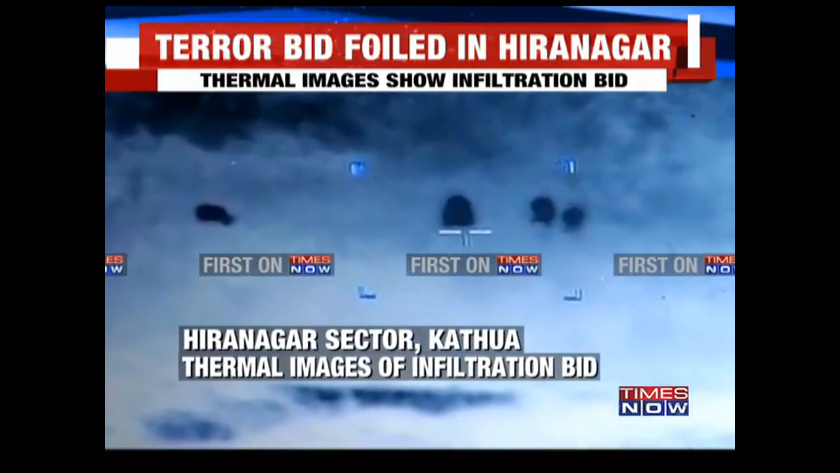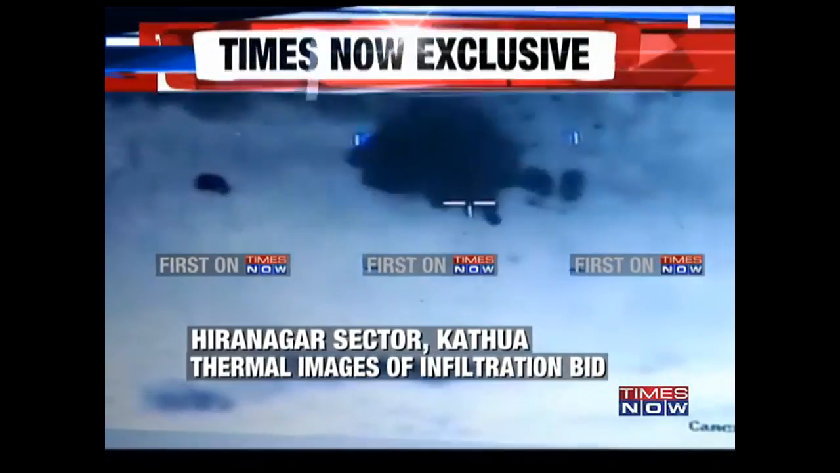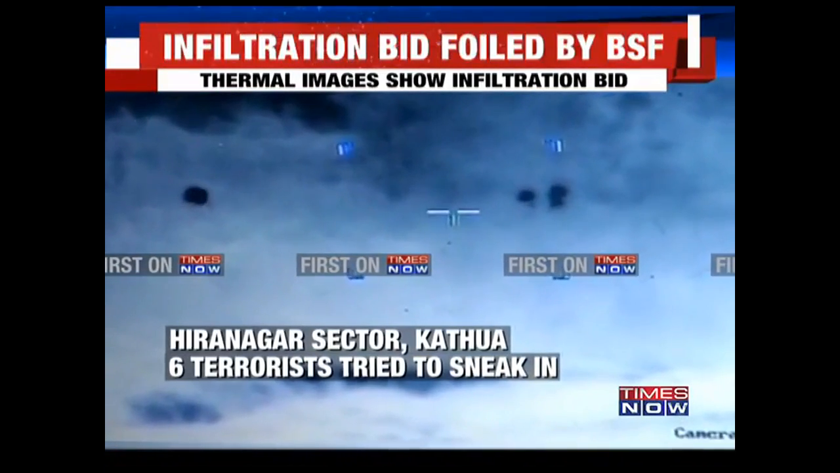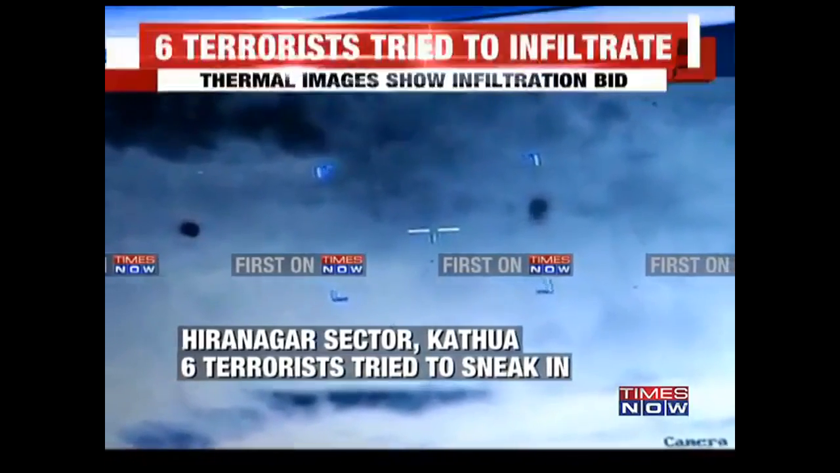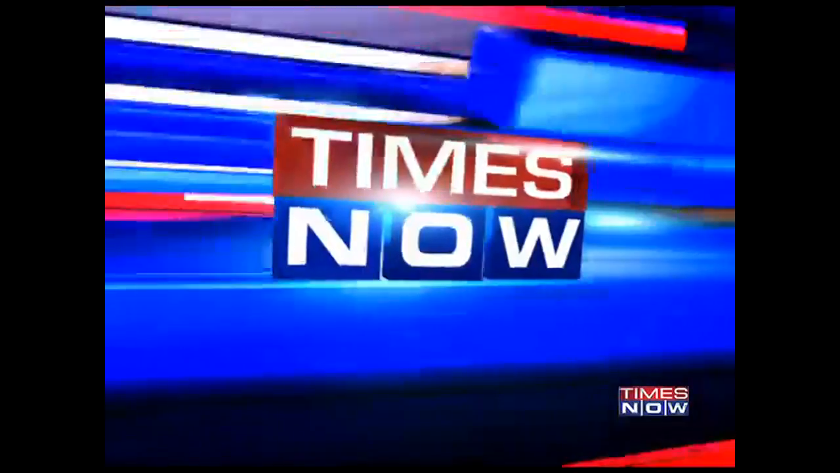We have seen that to facilitate the infiltration, the Pakistani rangers from the nearby post also tried to provide cover fire, but the befitting reply from the BSF was able to foil their nefarious design. The area from where they were trying to infiltrate is only about 50 kilometers away from the Jammu city. Had they succeeded in their ugly design, they would have really created mayhem, but BSF personnel foiled their attempt.